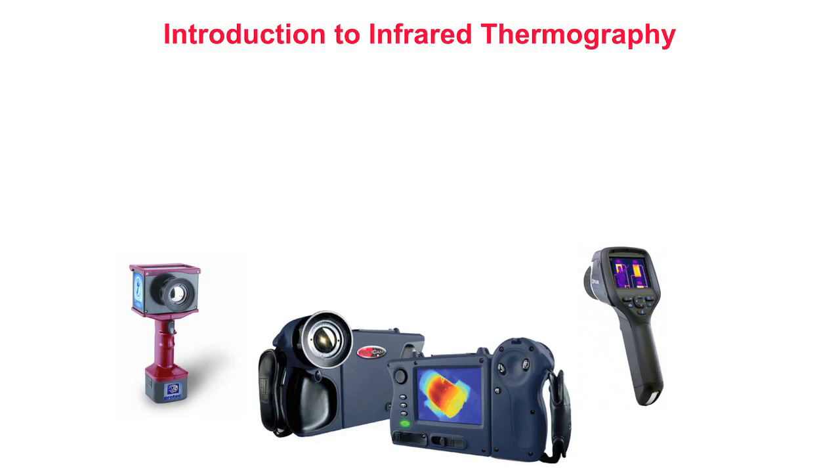Introduction to infrared thermography. Infrared thermography is a form of non-contact, non-destructive testing. Thermography is completely passive, emitting no harmful radiation, and requires no downtime for the structures or systems being inspected.